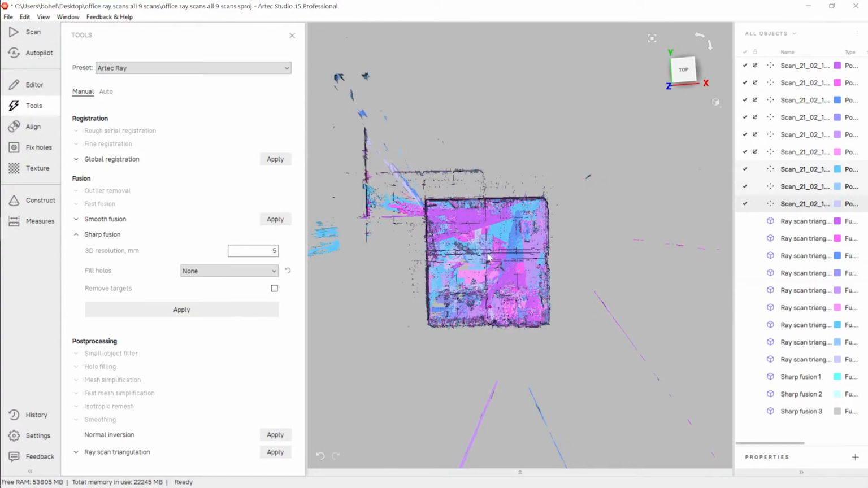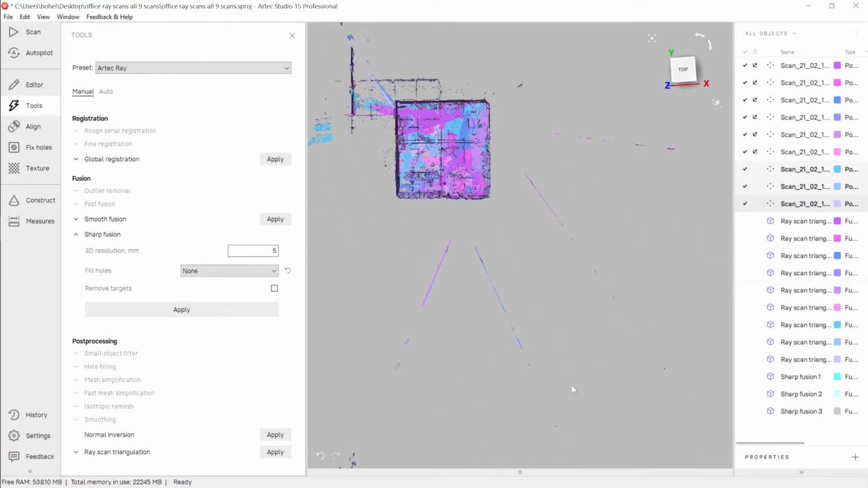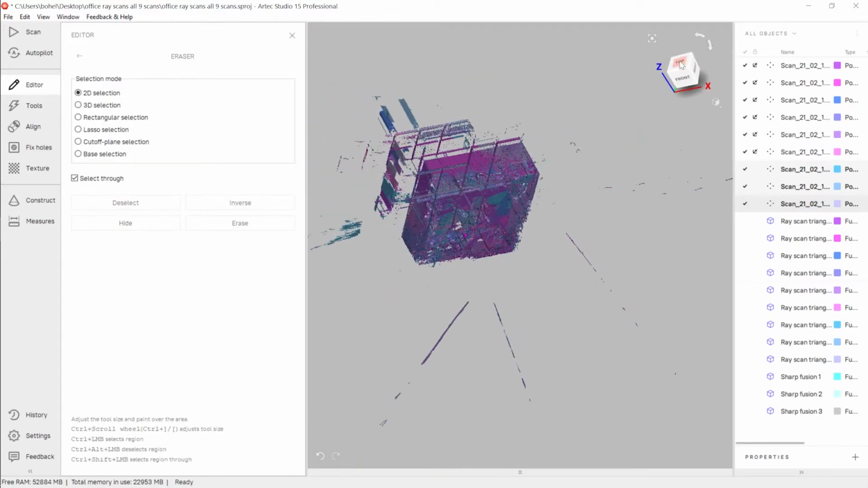Since these fusion algorithms are volume based, it's really critical, even if there's just a few points way out here in space, because it's based on the bounding box around this data. So if we use the eraser tool, grab a rectangle here, and do an invert select to delete all this extra noise, which I can actually do. That's really important for making that fusion run in a reasonable amount of time.